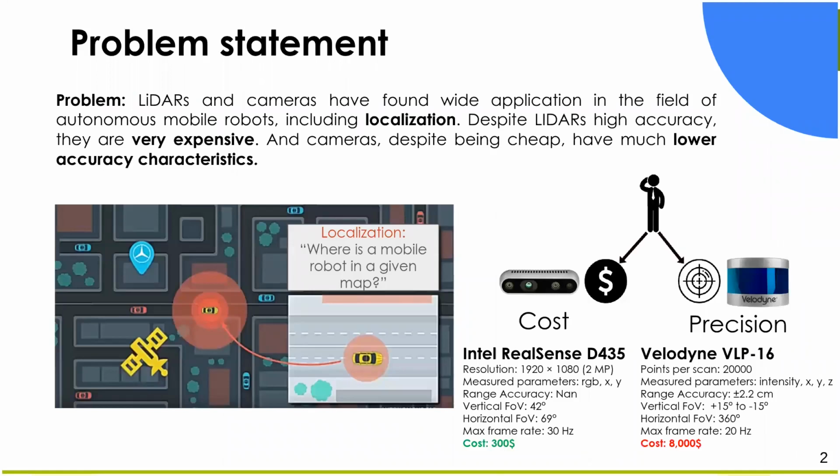One of the necessary tasks that needs to be solved for the safe and reliable autonomous control of mobile robots is localization. The task of localization is to accurately determine the current position of the robot in a known map. The most popular sensors for solving this problem are cameras and LiDARs. Thus, researchers are faced with the choice of which type of sensors to use.